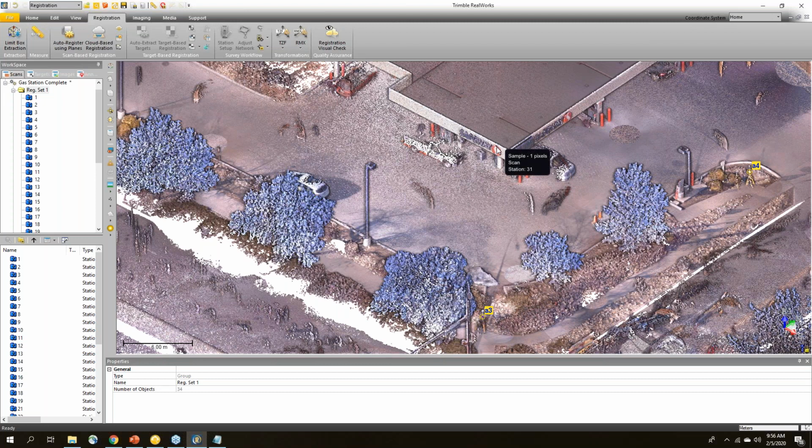Can targets be fitted in Perspective during the field work? I think I touched on this a little bit earlier. At this time, no, we don't have the ability to fit targets in Perspective. Okay, let's see, I think we saw this question before.